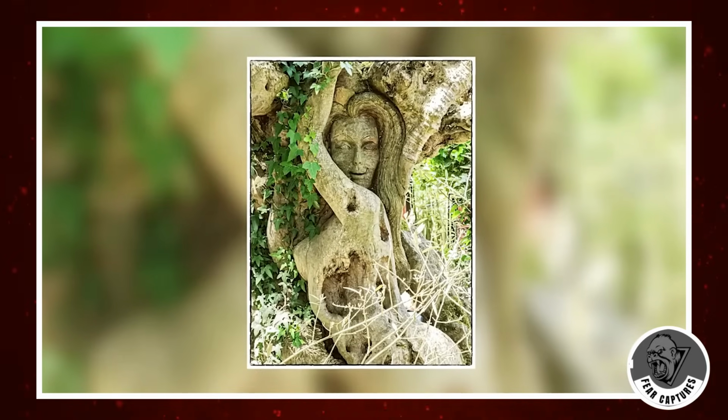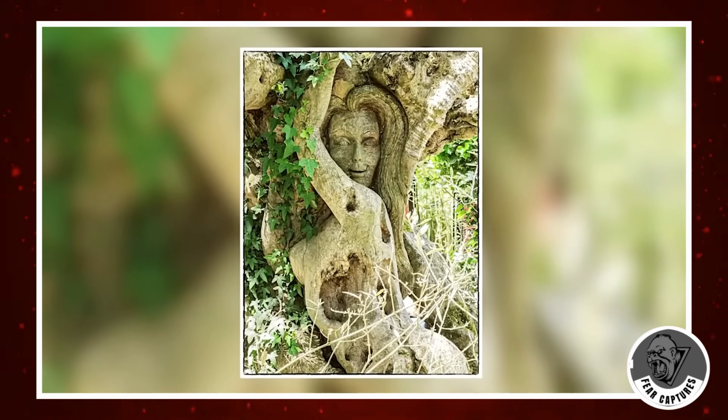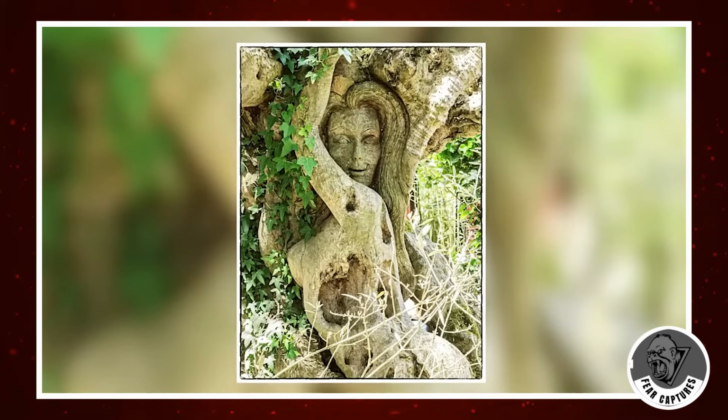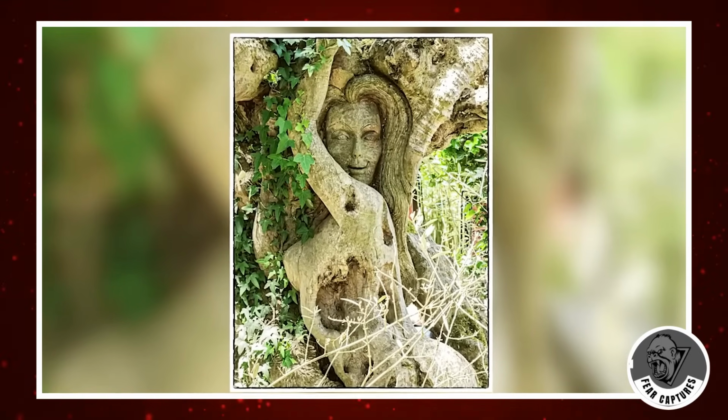Now, this discovery has split people's opinions. Some find it super creepy, thinking it could be a ghostly presence. Others are a bit more skeptical. They say what people are seeing might be pareidolia. If you're wondering what that word means, don't worry. It's not common. Pareidolia is when our minds see patterns or meaning in things where there really isn't any,